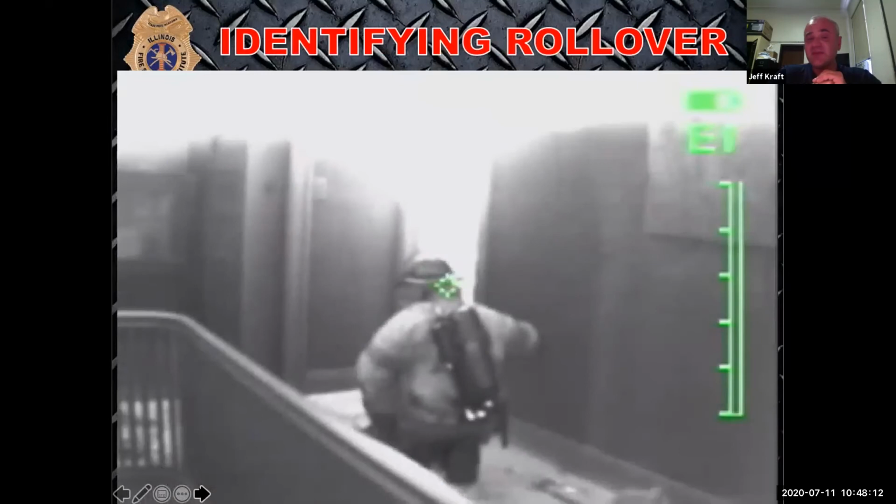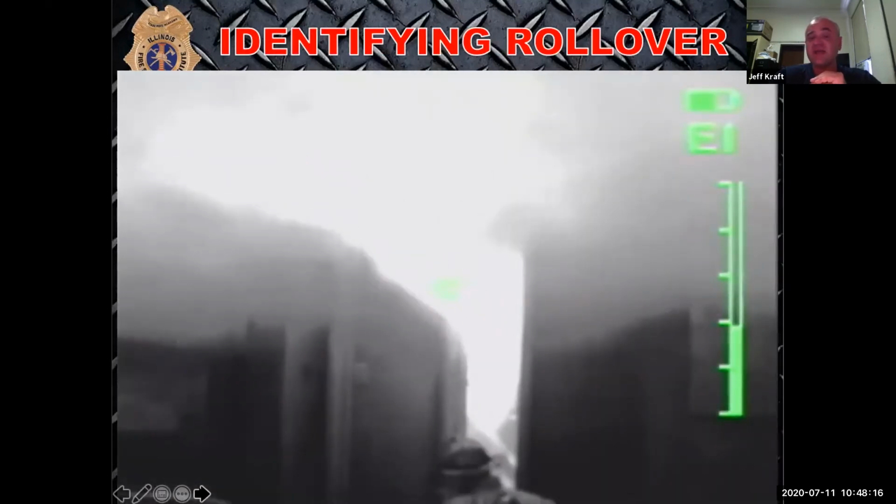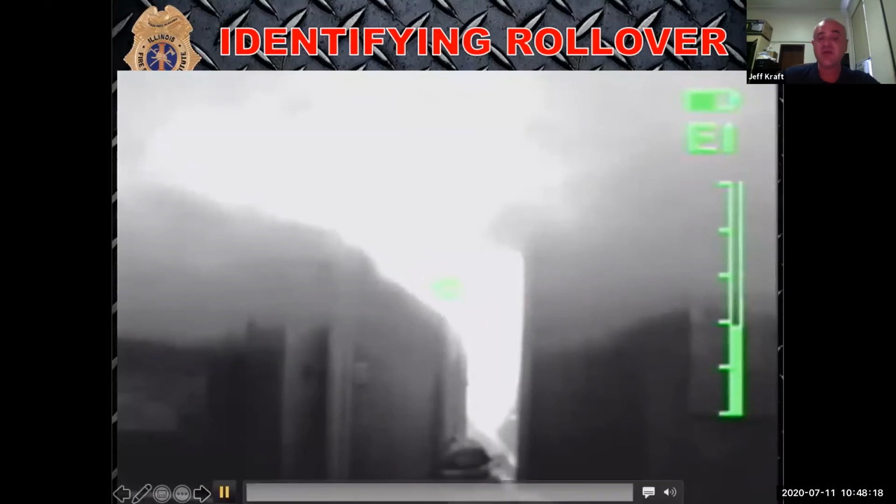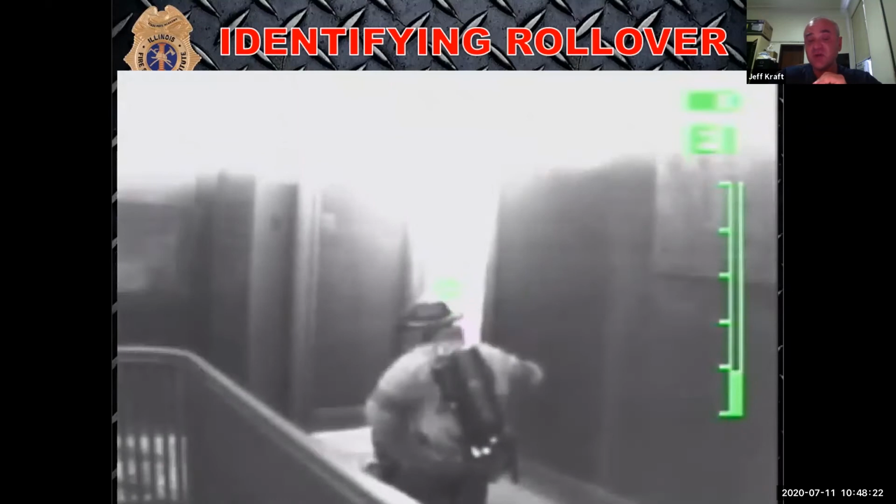With the camera, we're going to be able to show that this room is flashing over. Again, this is just black and white. I'm getting no colors here, but this is telling me with the amount of information I'm getting from the doorway that I don't belong in this room.